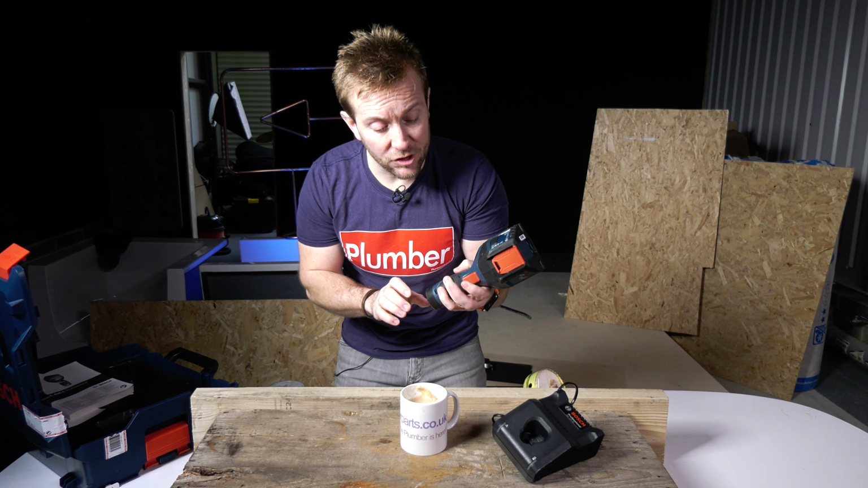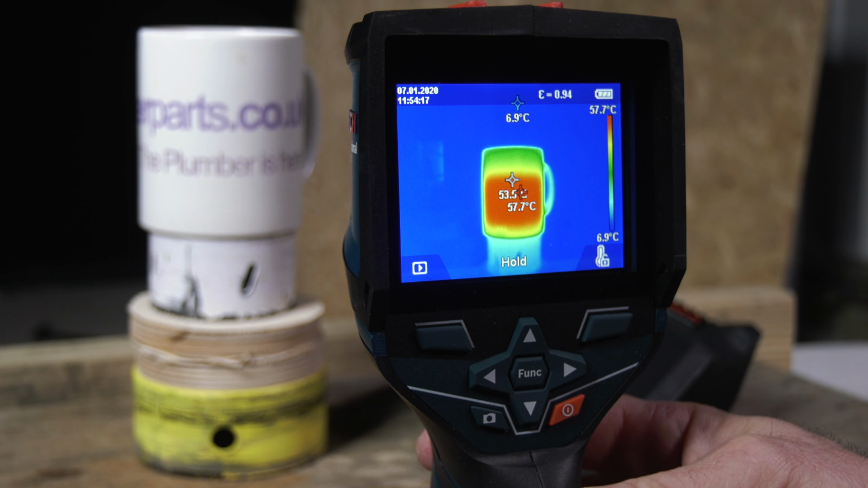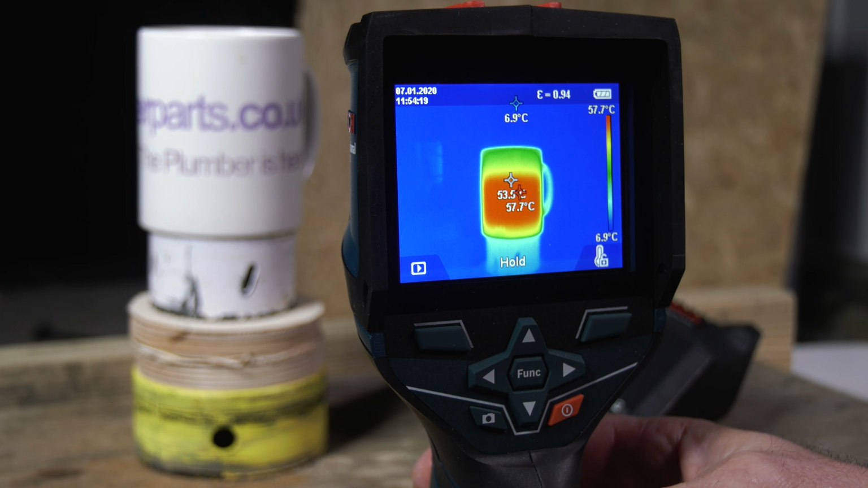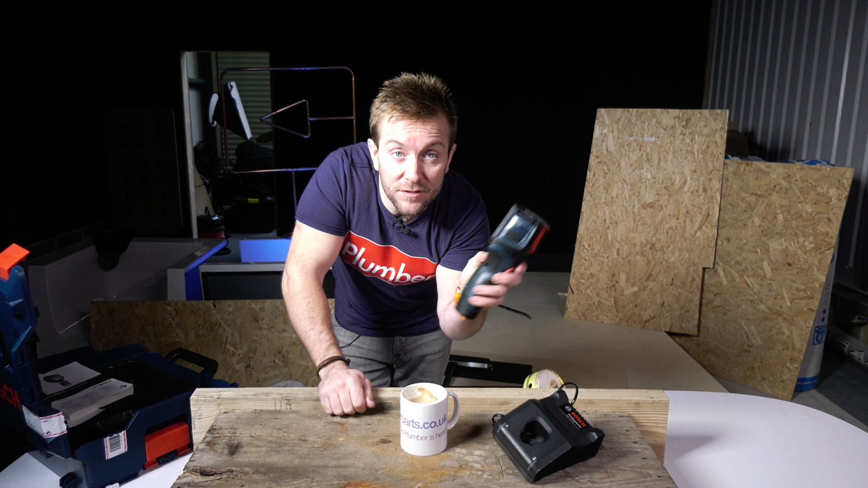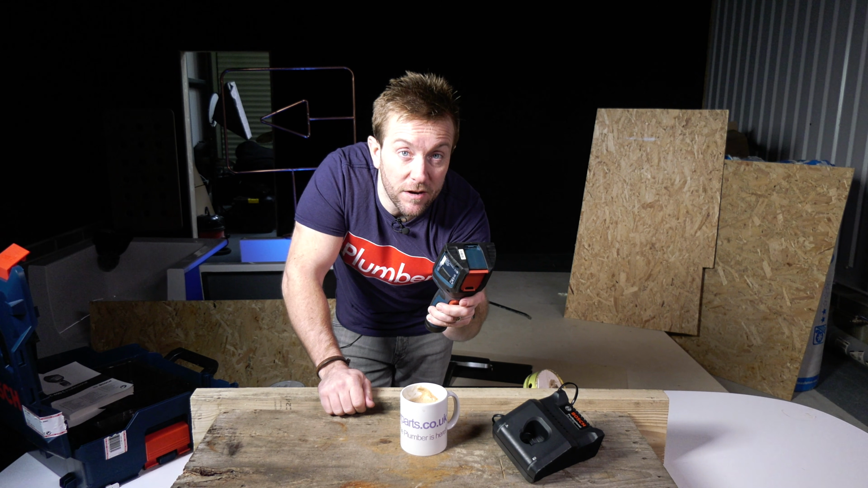Other than that, we've got a trigger that's really handy for holding. So when we're pointing at something and we want to see what that is, we can hold what we're looking at there. And then we've got the function buttons on the front here. So let me just run through those really quickly.